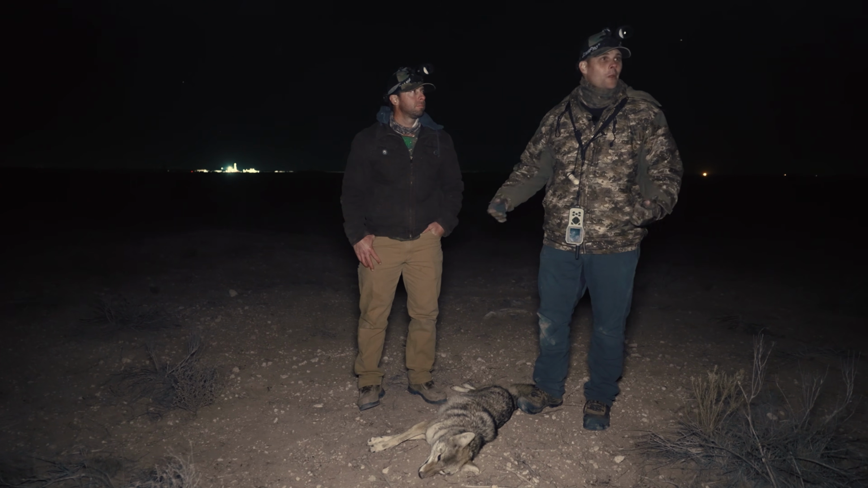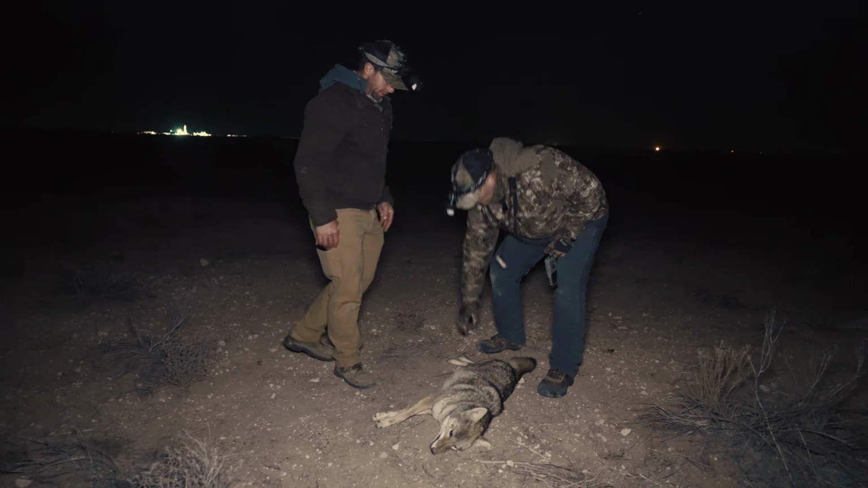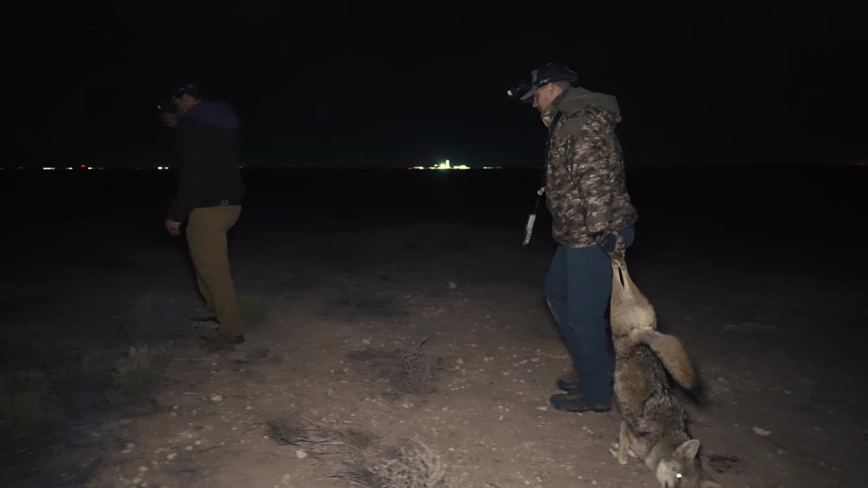I'm kind of hoping the wind picks up a little bit. You typically don't hear me say that. I hate the wind, but when it's dead calm, it's tough.